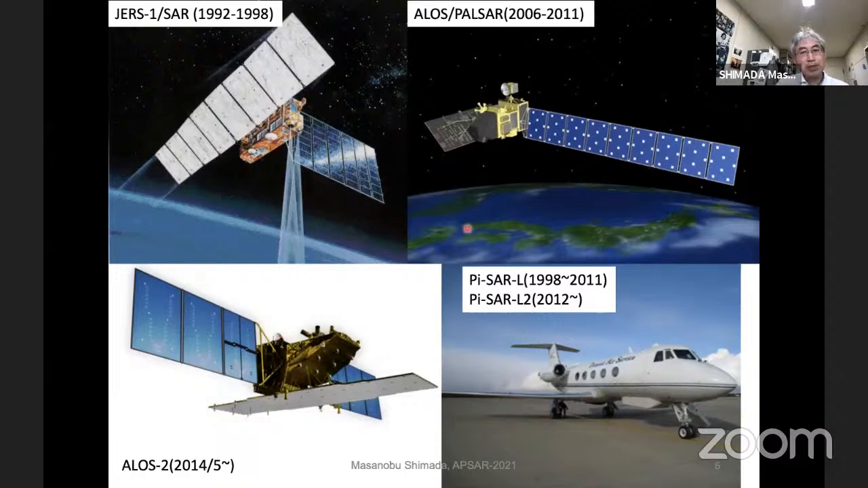And this one is unfortunately dead, still on the orbit. And right now, the Japanese agency is operating this ALOS-2.